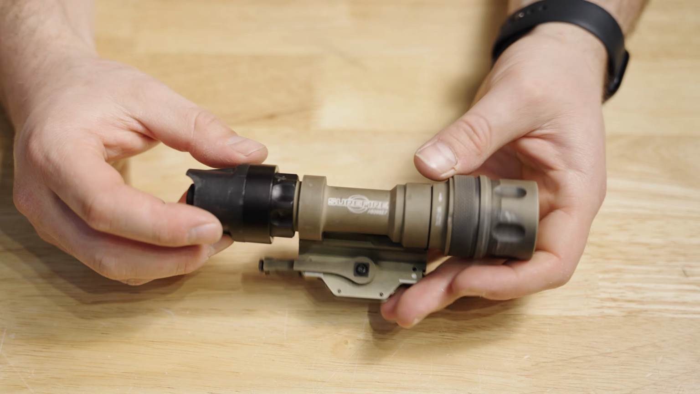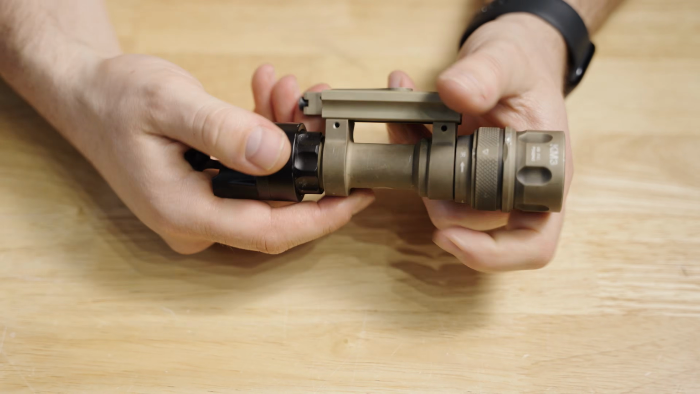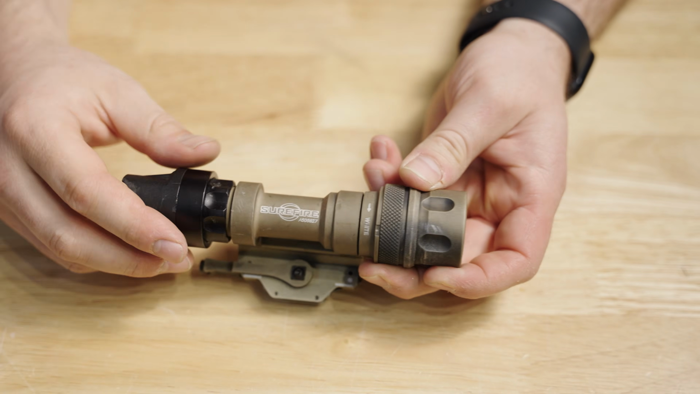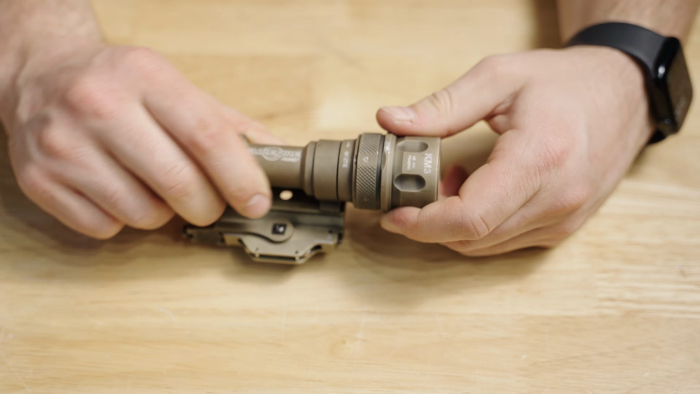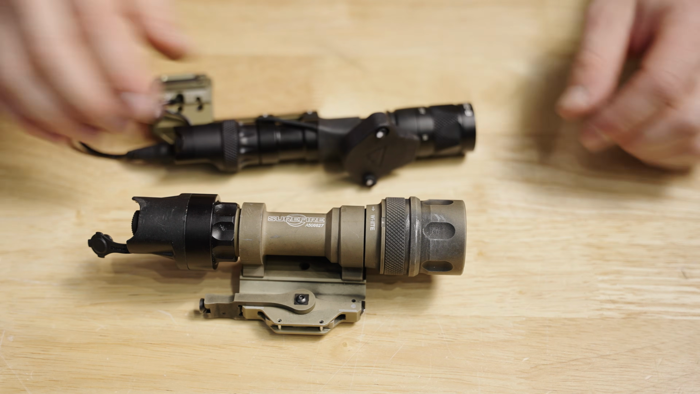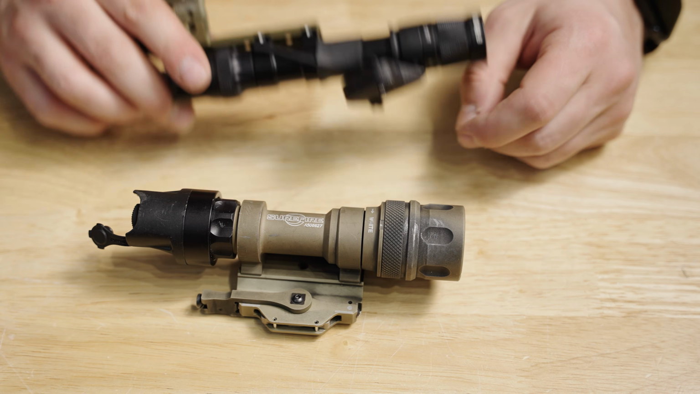Going a little bit more old school was the Surefire M952V. Built-in quick detach mount. This one does come with both a Surefire port as well as a clicky switch. This is pretty much the configuration you'll get, and similar to the M600V, you just kind of rotate the head to go to the mode that you want to be in, either white or IR. There is no off on this one. Quite a bit larger than the M600V. It is about 12 to 15 years older than the newer 600Vs.